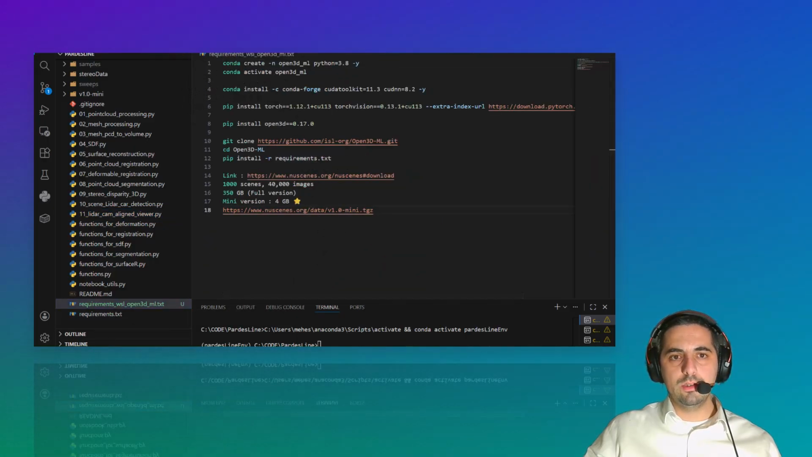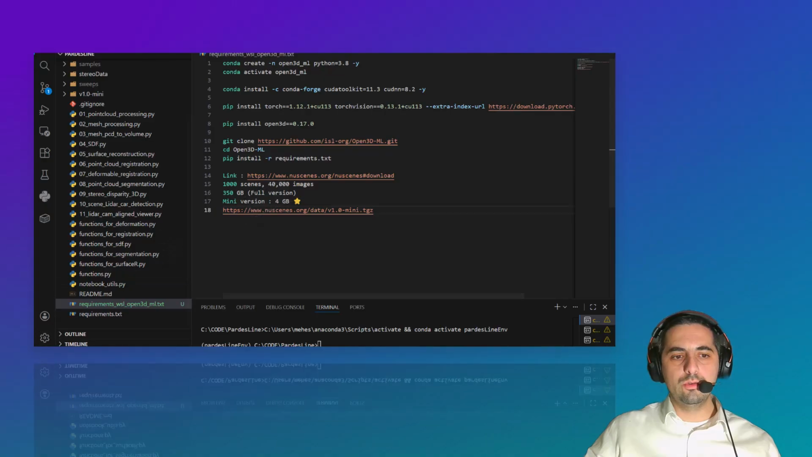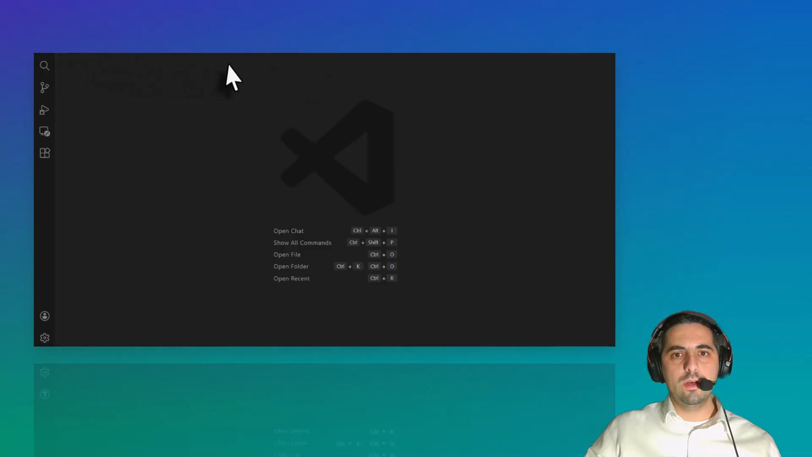All you need to do is first install WSL, install Ubuntu, and then connect to Ubuntu using this point here. Okay, connect to WSL. And when you are connected to WSL, you just need to get your folder.